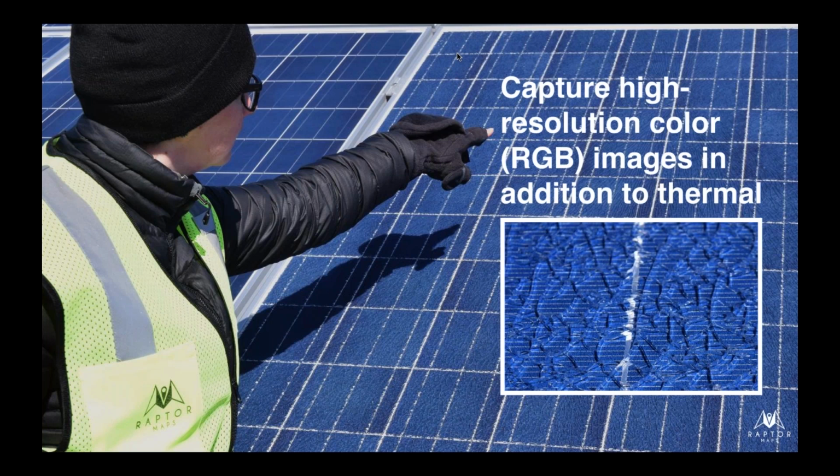Conditions like shattering or soiling or anything that might be physically covering the module, or even shadowing, for example, a lot of times can show up as hot spots or a warm module, and you may think, oh, this is a cell defect, or oh, there's something going on here. And this RGB color imagery really allows our software to clarify and provide you with a much better deliverable and root cause, rather than just saying, yeah, they're hotspots at row X, string Y, module Z. We can actually say this is what's going on there.